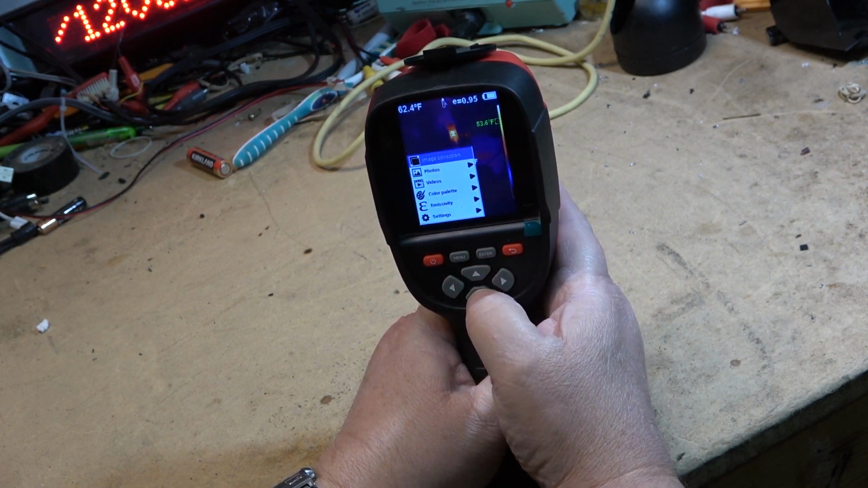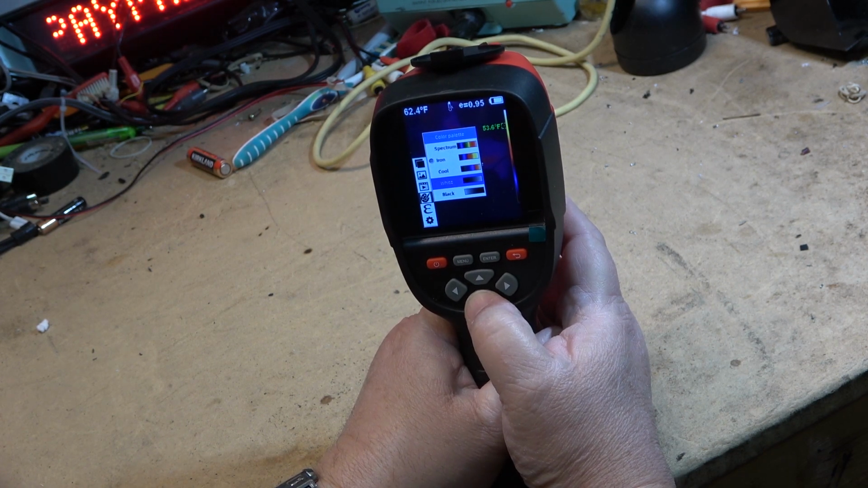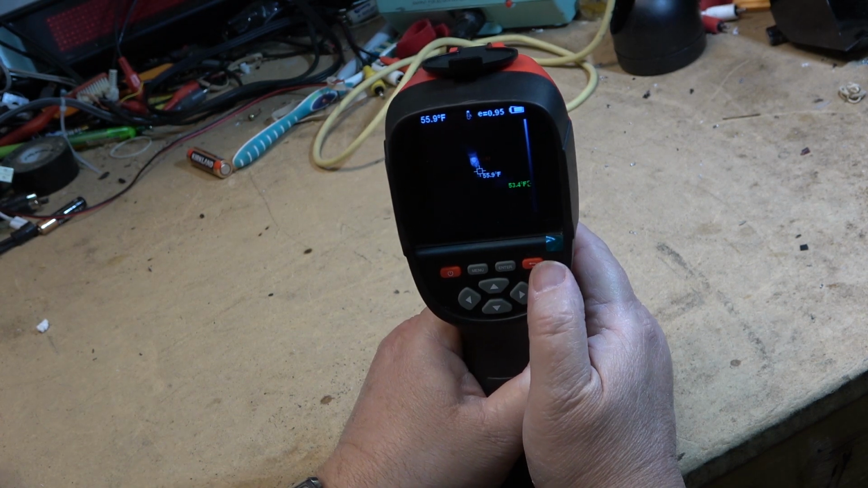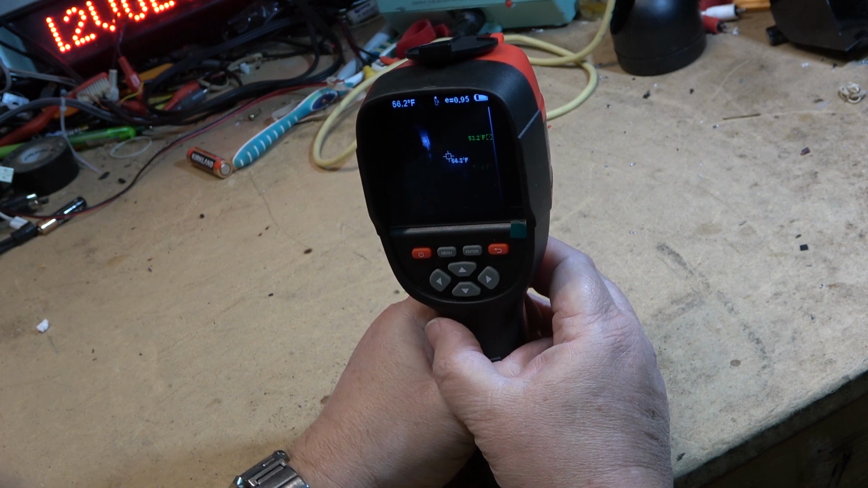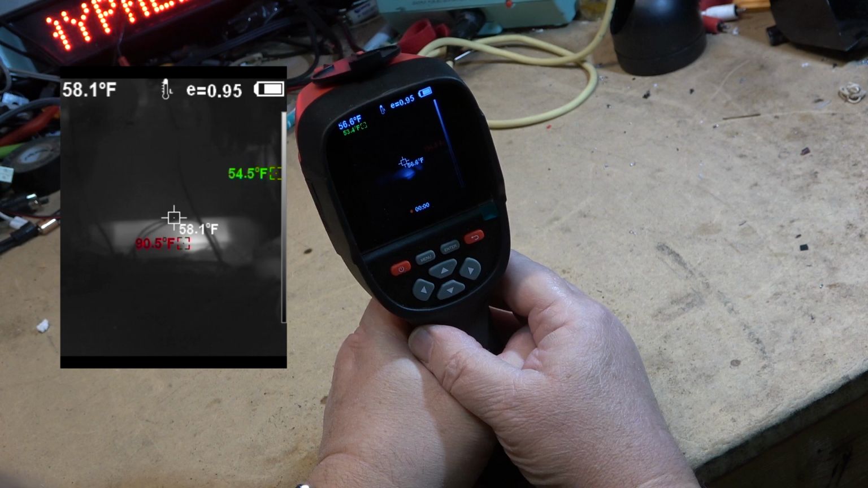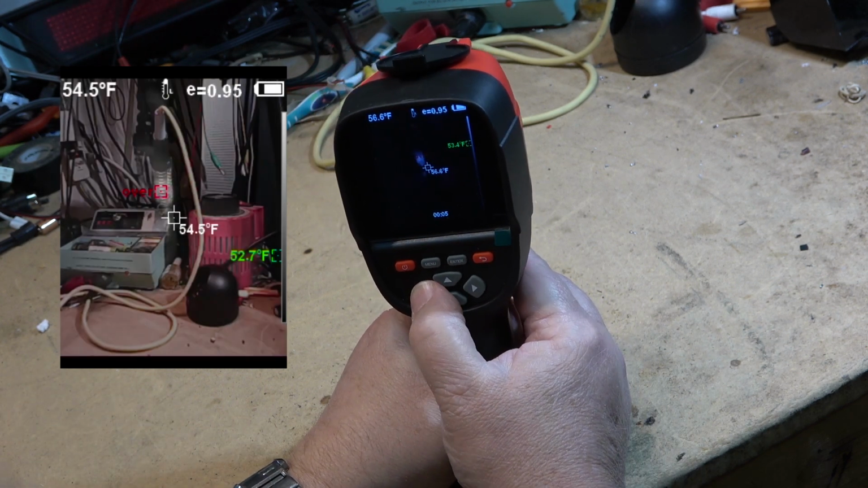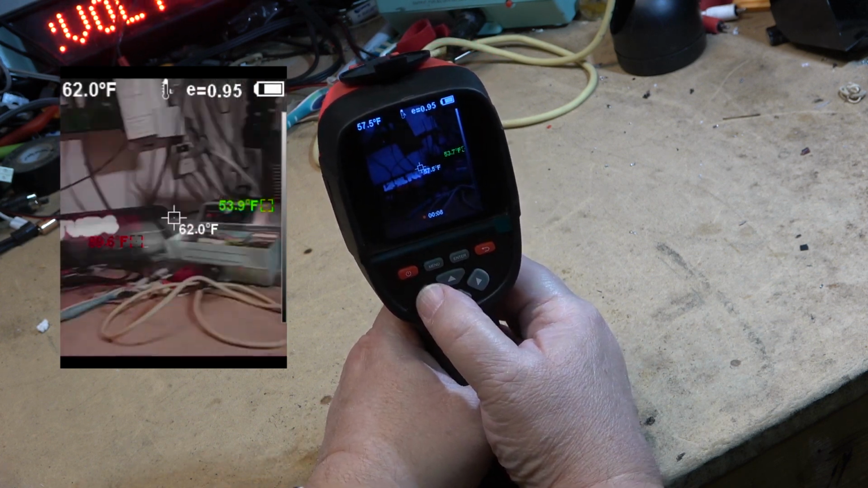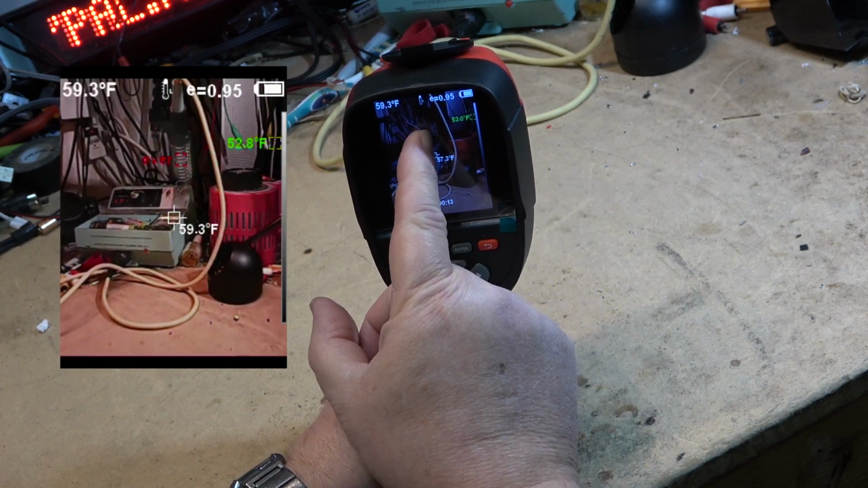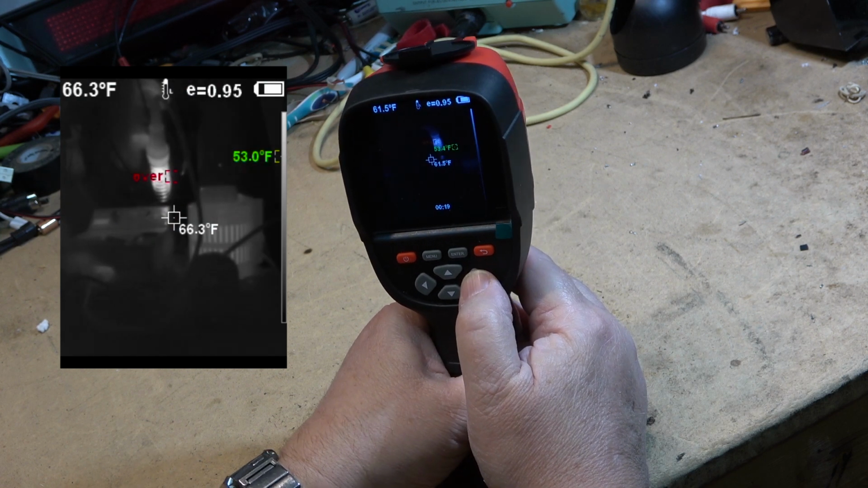If I go to menu and I go down to the color palette again, select enter. Okay, we saw the cool one. This is white hot. So in white hot, you get just a black and white image, and whatever is hottest shows up white. So I'll record this. This is white hot. And again, I can select overlay as well. So you can see the actual overlaid image. If we're looking here at the soldering iron, when I start to overlay, you'll see it white. So that gives you an idea. There's the hot spot.